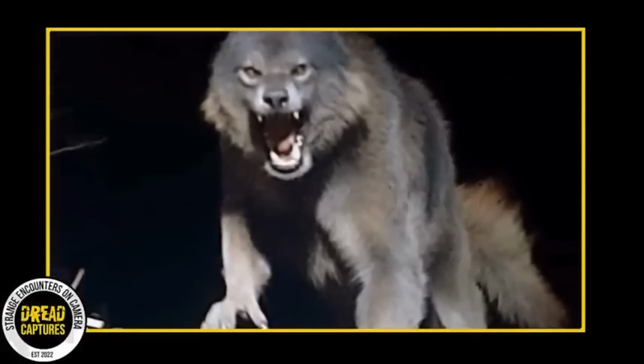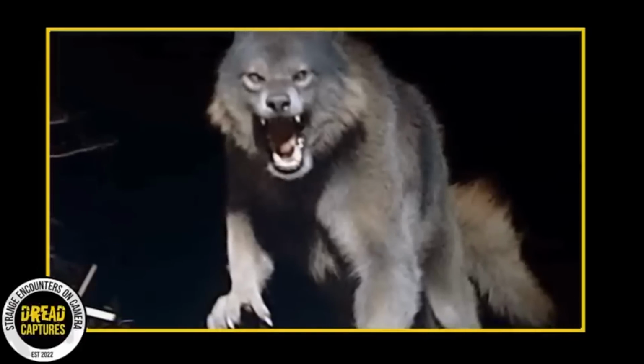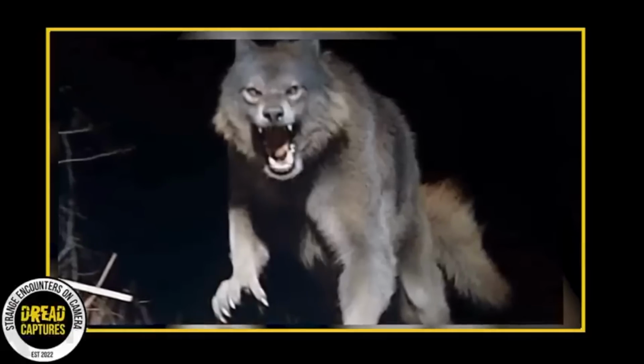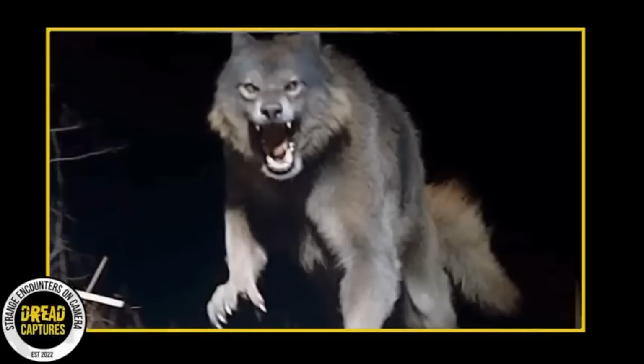We're talking well over 200 pounds. The stance, the intensity in its eyes. It's hard to tell if it's chasing something or if it's just annoyed at the camera flash. Here's where things get really eerie.